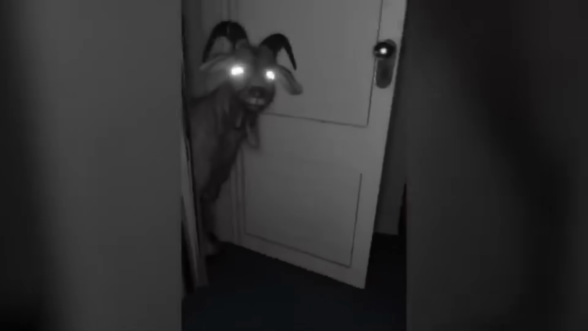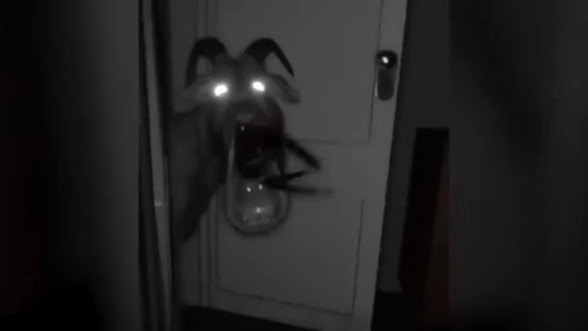Skinwalker. The woman was enjoying her peaceful sleep in her room when she heard weird noises. As she woke up, she saw this weird as hell goat coming into her room, but things weren't very scary until the goat opened its mouth. If it were me, I wouldn't know what I would have done.